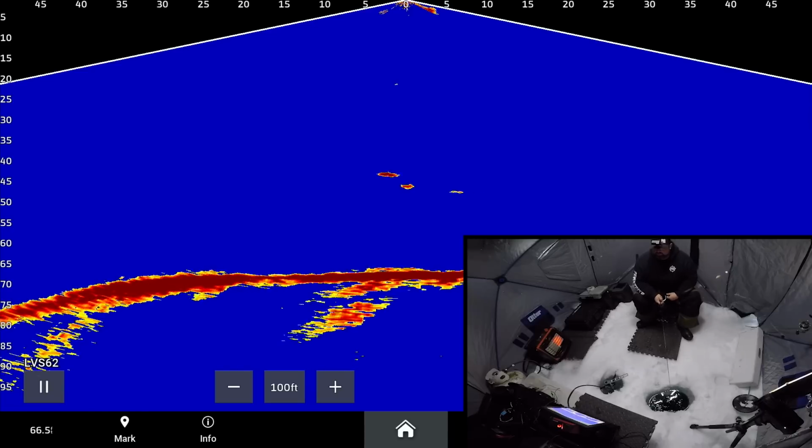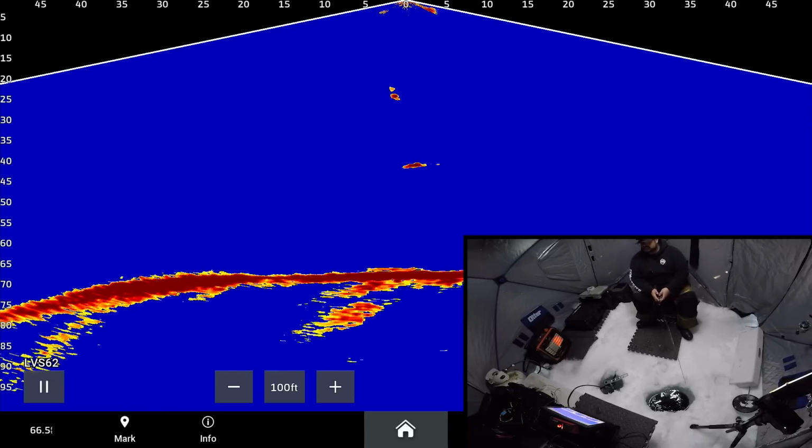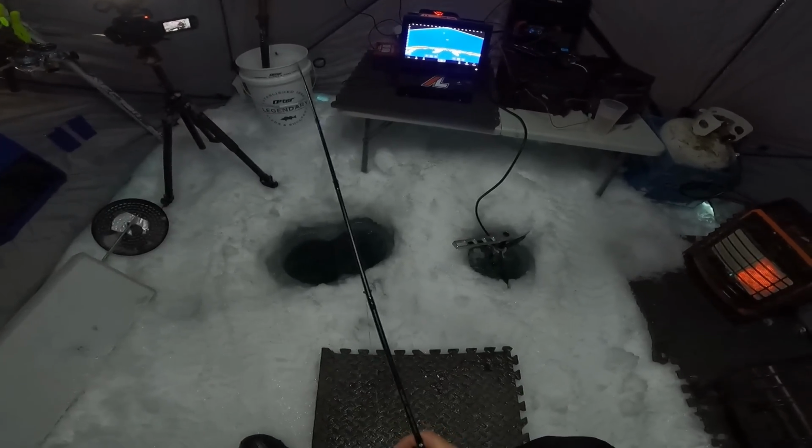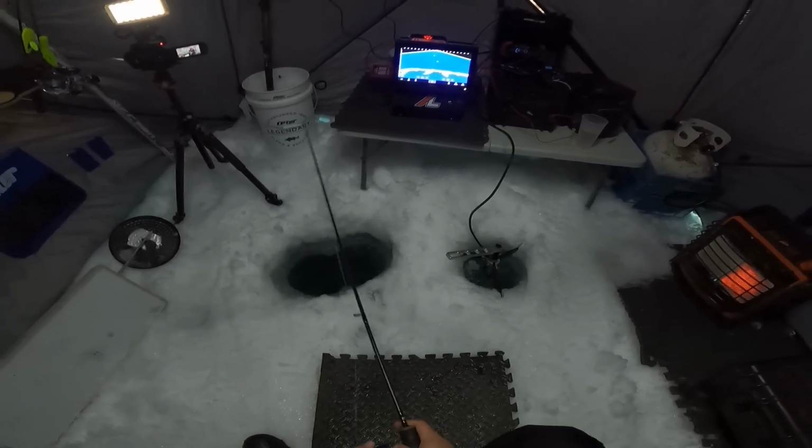Oh, here comes the little guy here. Got little guys galore here. Little. Story of the day. Little. It's getting later, 6:14. About another hour left, hour and a half. We'll fish to the end for sure.